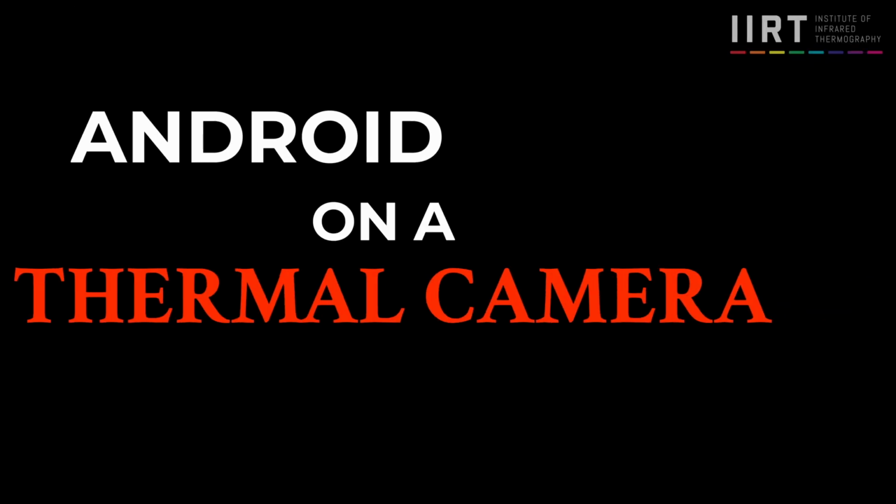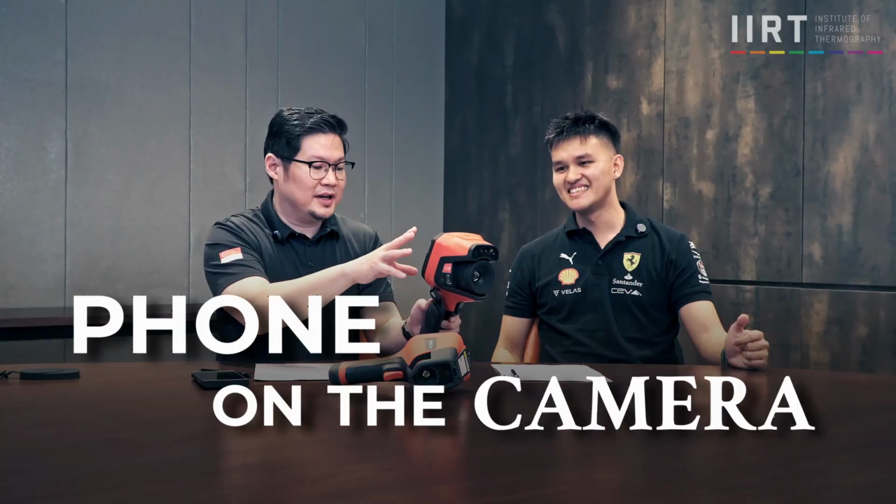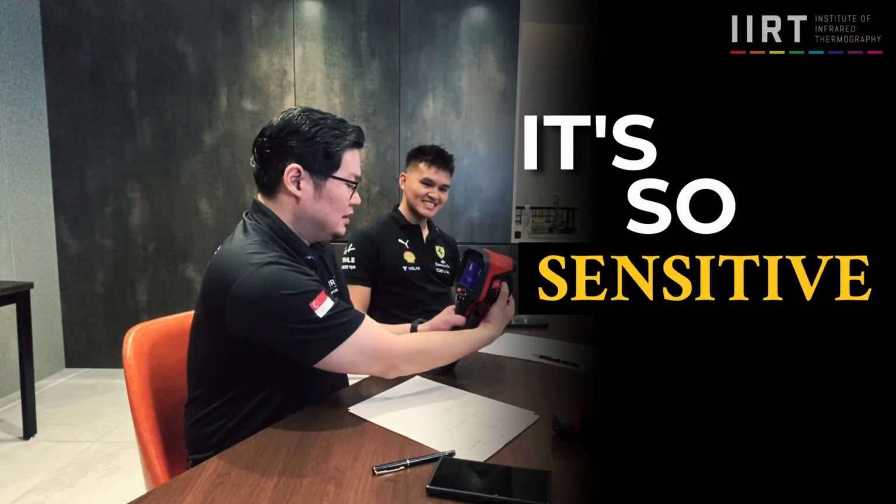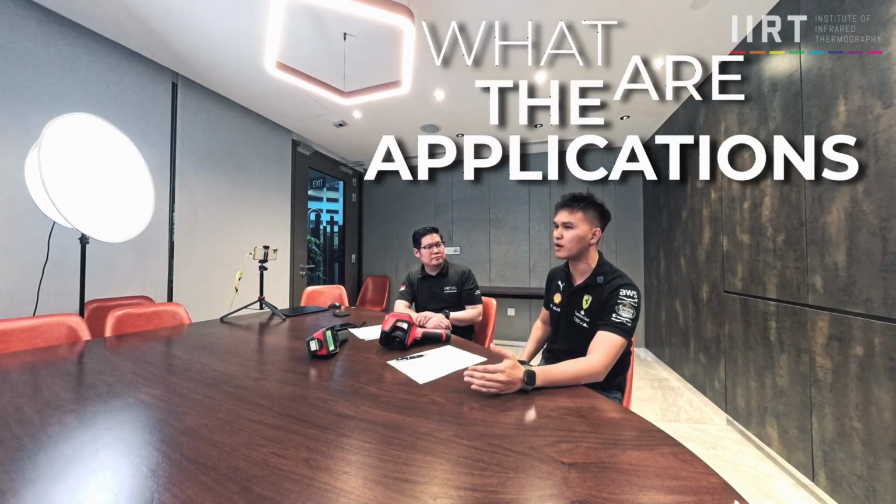Android on a thermal camera? That's crazy. It means that this is like a phone on the camera itself. The sensitivity of this thing is really impressive. It's so sensitive, huh? You can see veins there. If you ask me what the applications are, right? Wow, they will be massive.